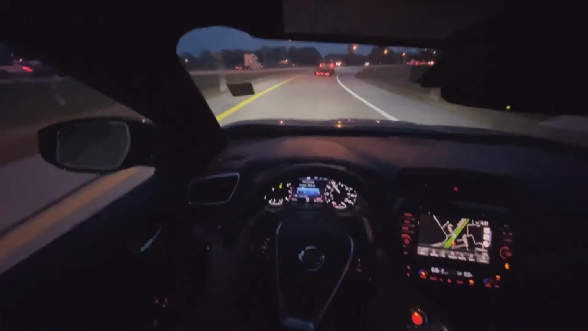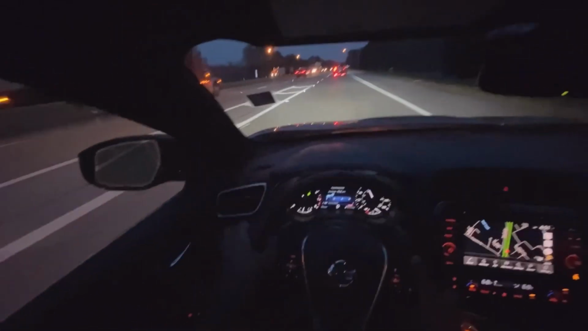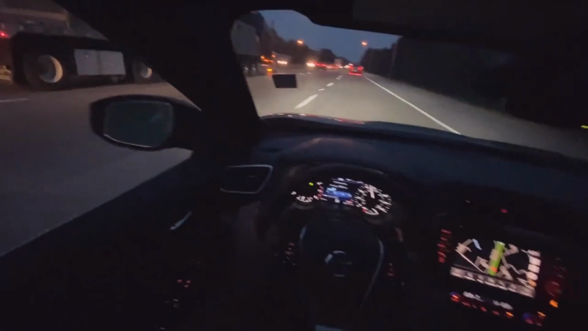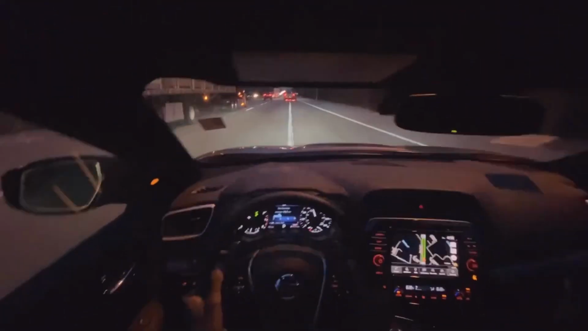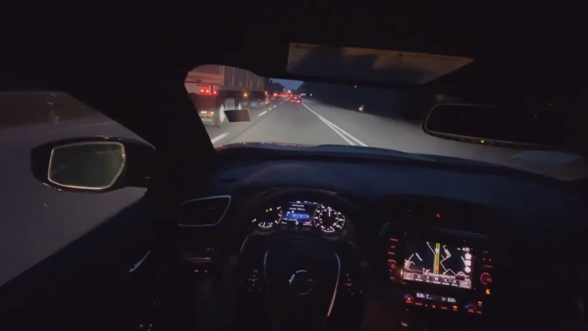And the Maxima really does tend to run better without the paddle shifters, in my personal opinion. I mean, it's a CVT, so unless you just like using paddle shifters, there's really no reason to use them.